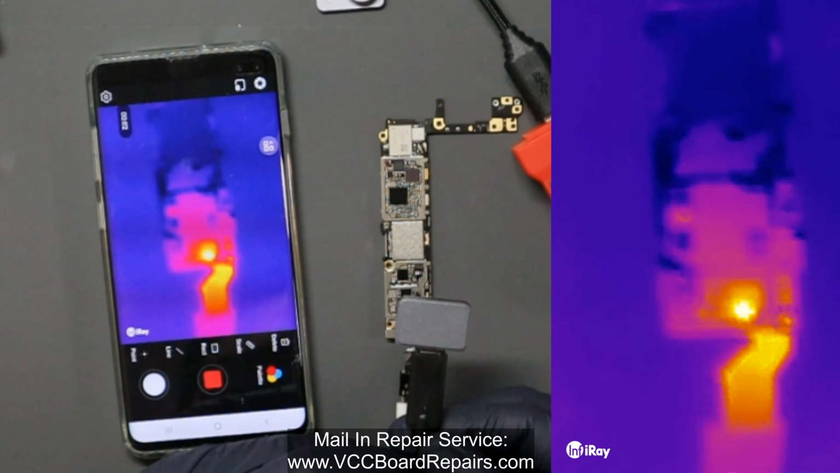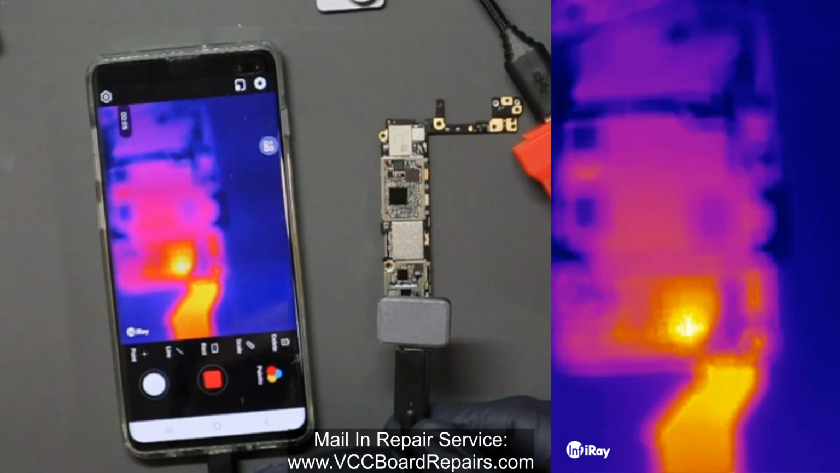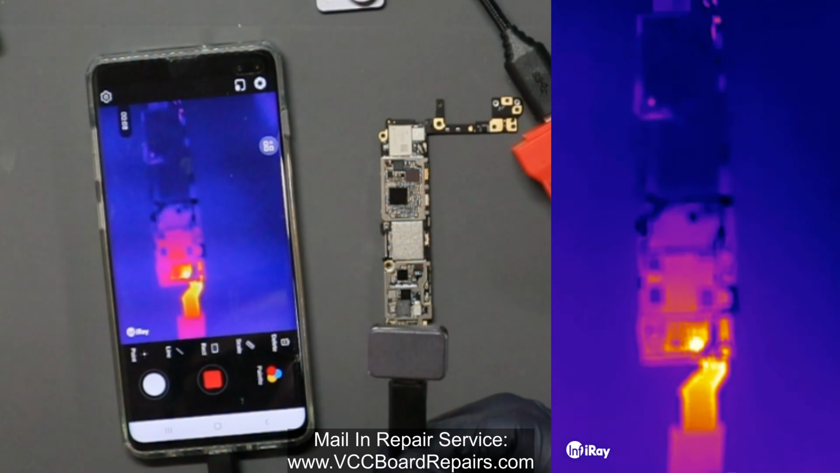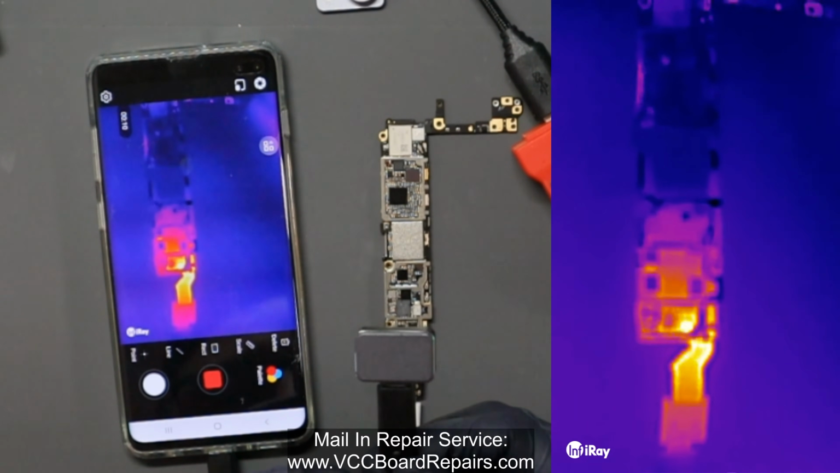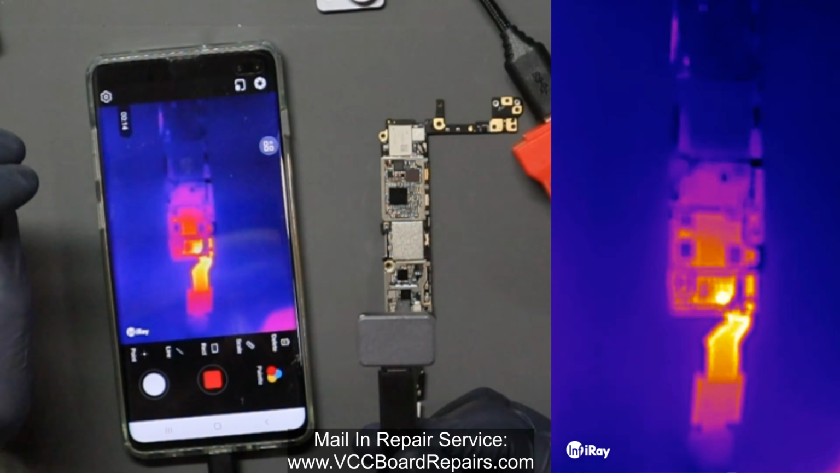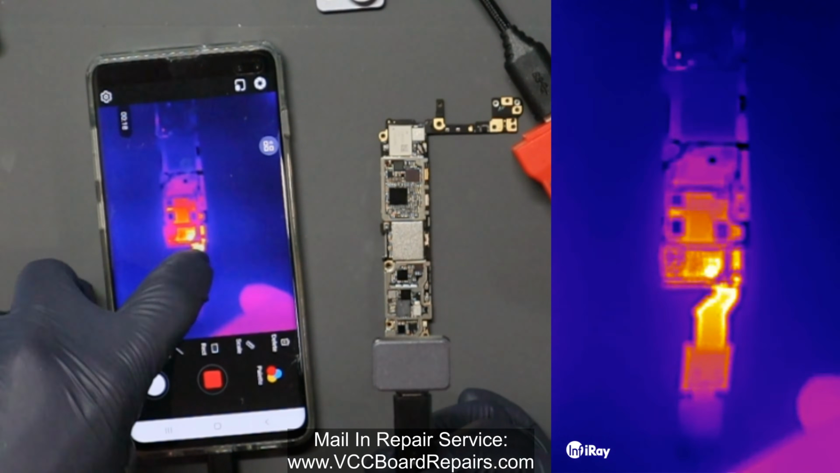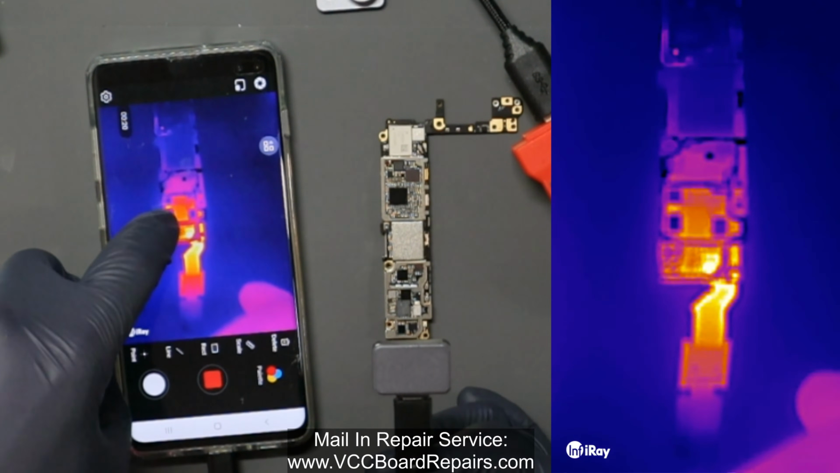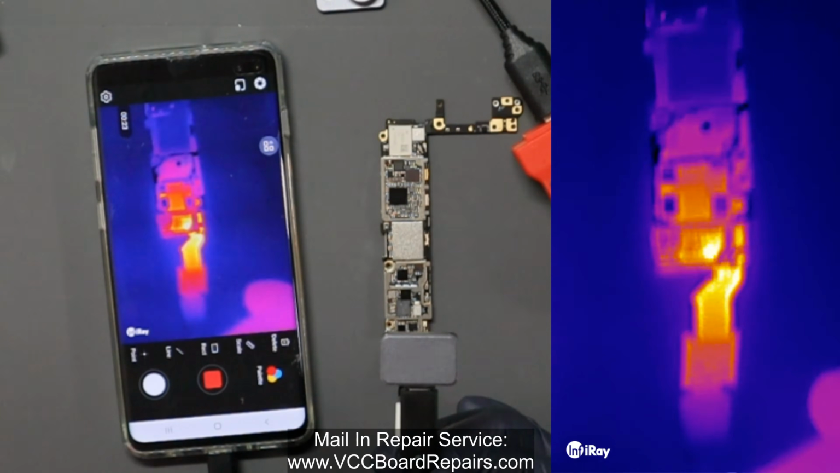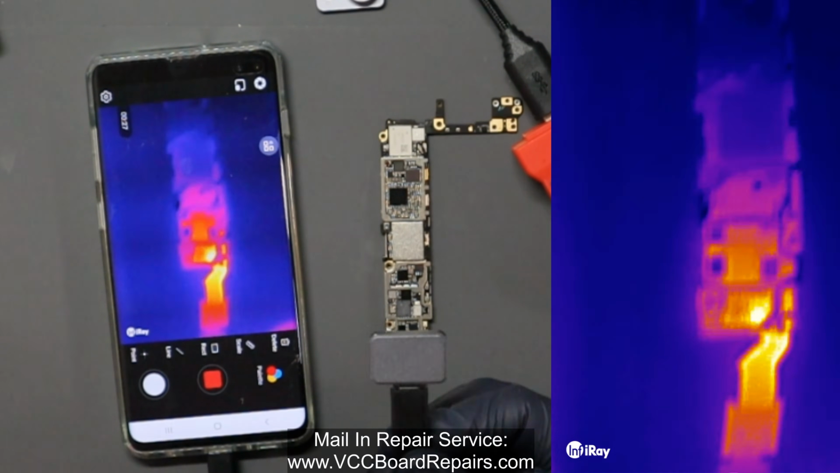All right, I'm gonna record this on the phone and display it on the screen. So hopefully you guys can see. But because we have no macro lens, we have to be far away. The Seek has a ring so you could focus. Unfortunately, this one does not. So one thing you'll notice is there's heat here towards the cable, and then there's also some heat on the upper left. So if I turn this off, turn it back on, you kind of see where the heat is.